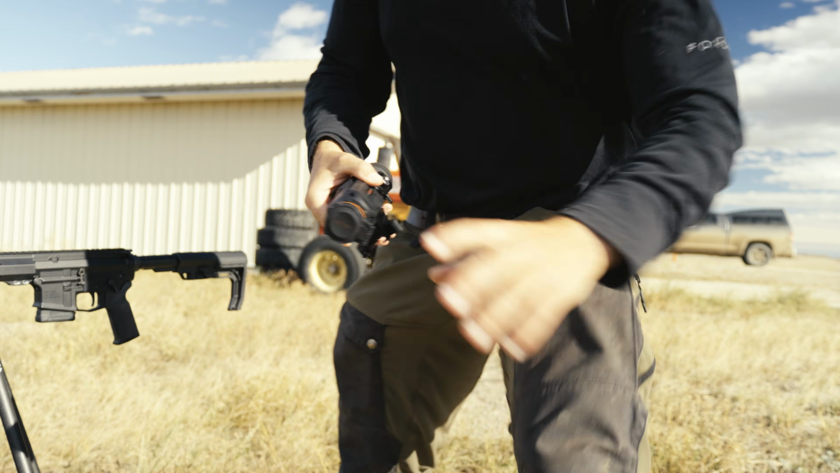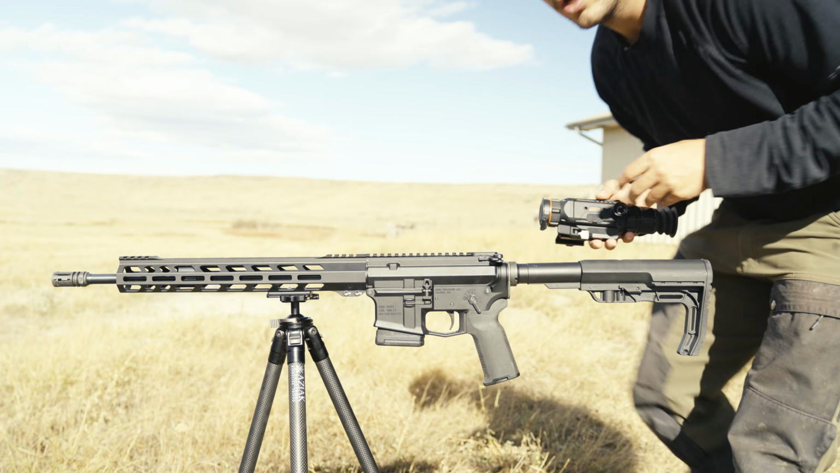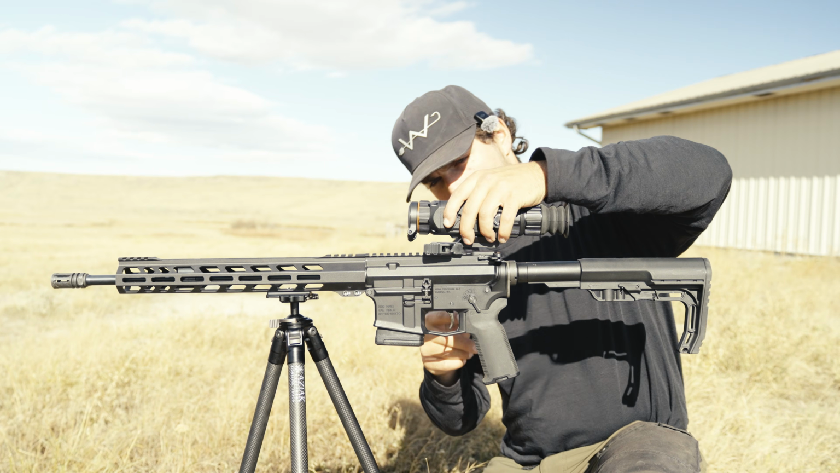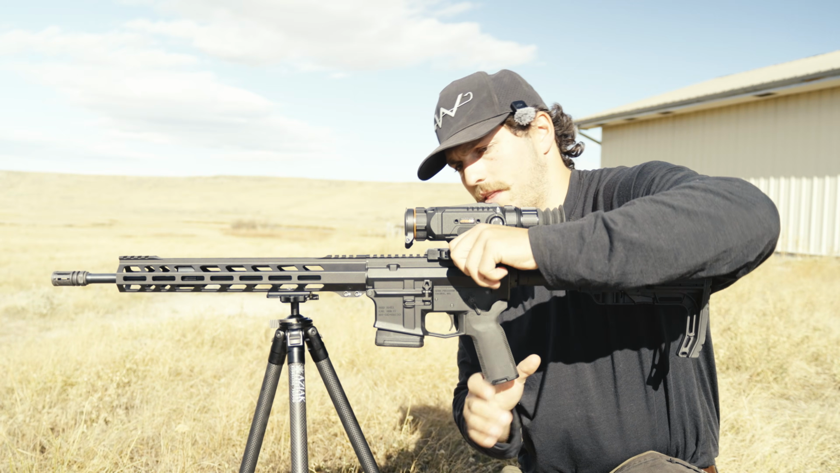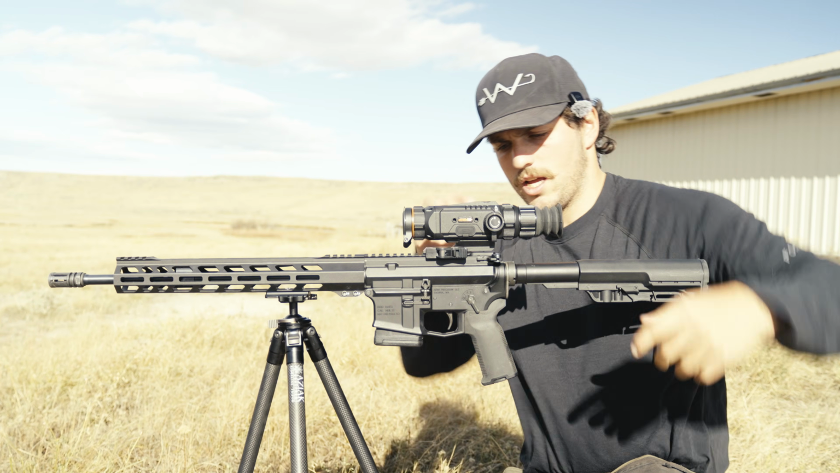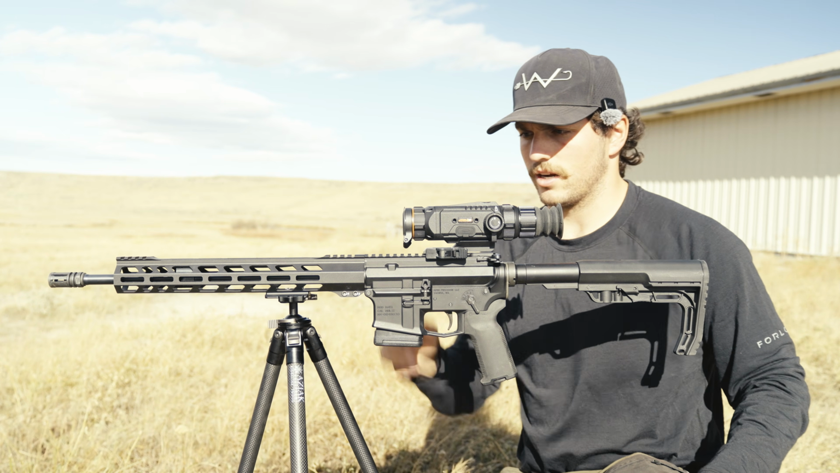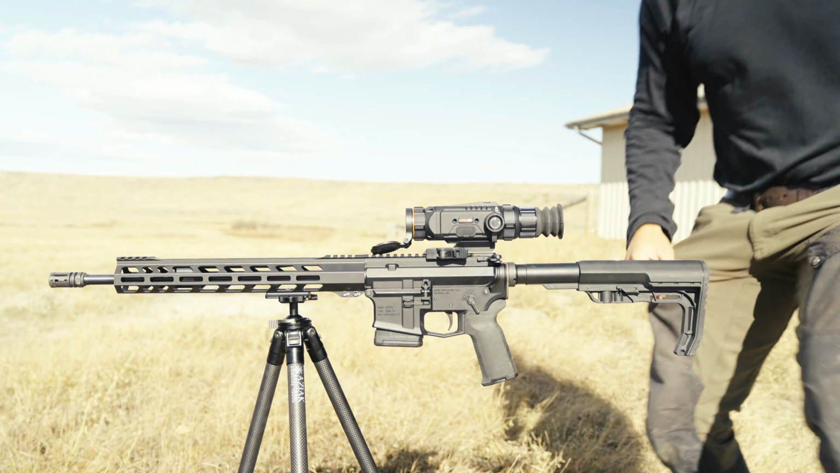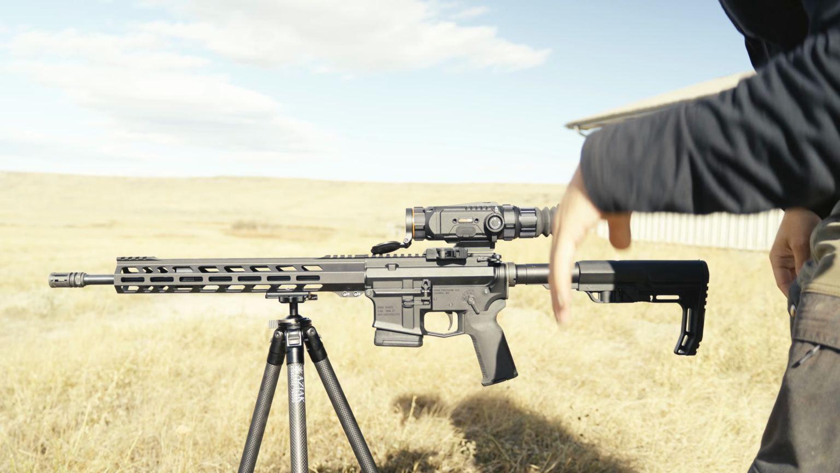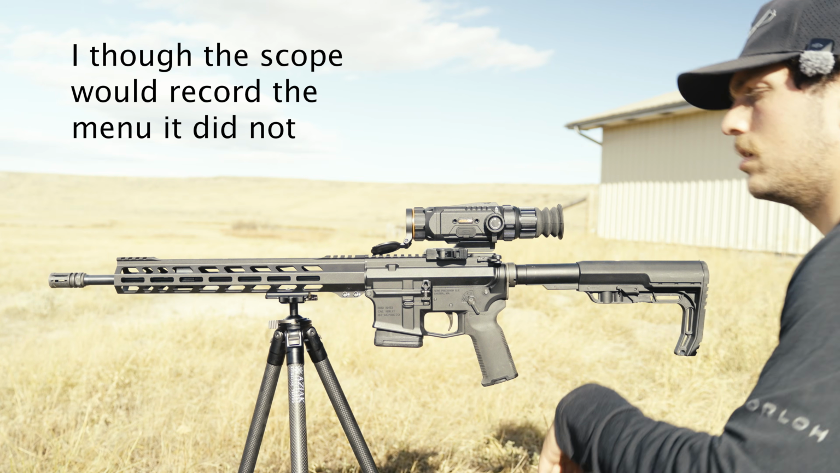So we're going to throw it on my gun, and I have paint marks on this side that you can't see from that side, unfortunately, that show where I need to clip it. And so I'll mount it there, and then you click it on, and that's not going anywhere. That's staying right there. Flip it on, turn on the thermal, and then it'll give you a menu screen, and I'll switch to recording on the rifle.